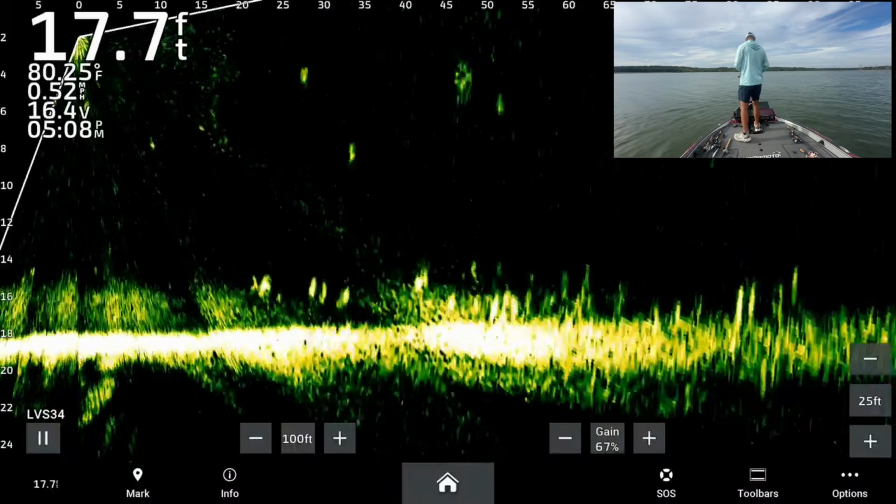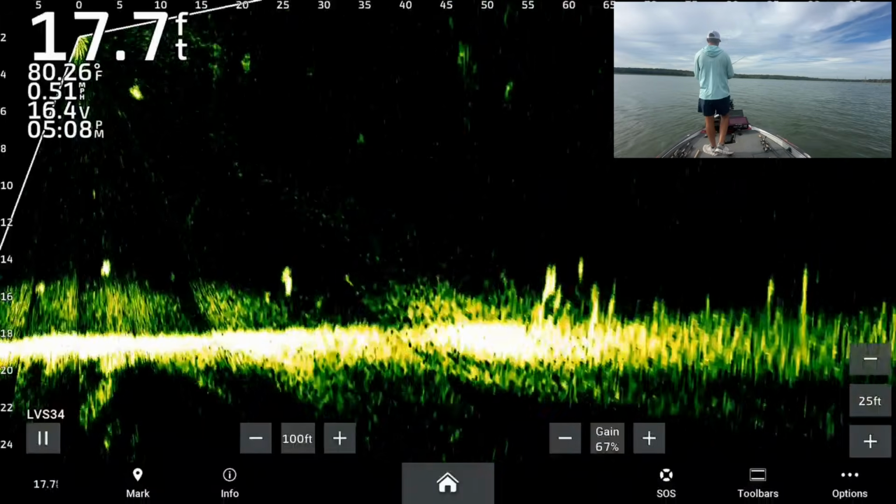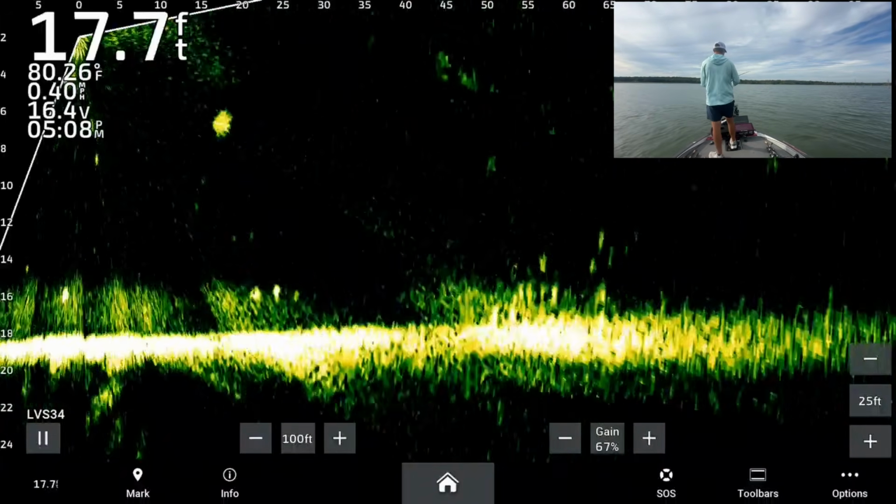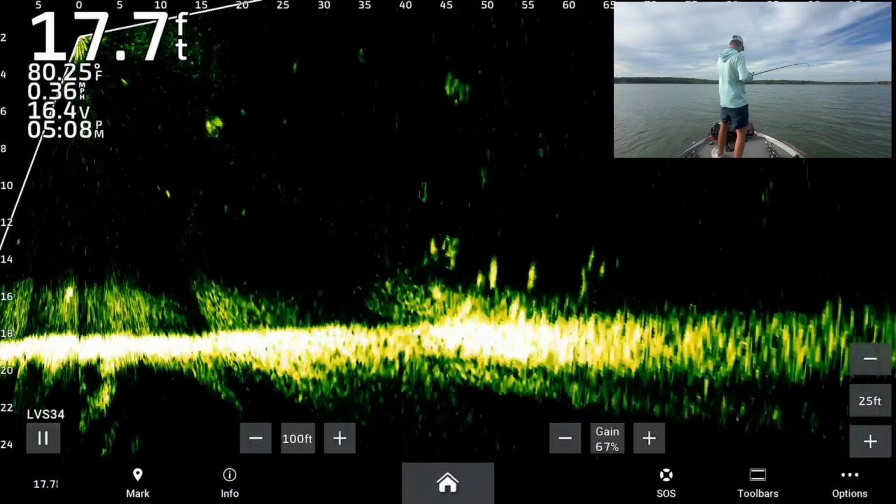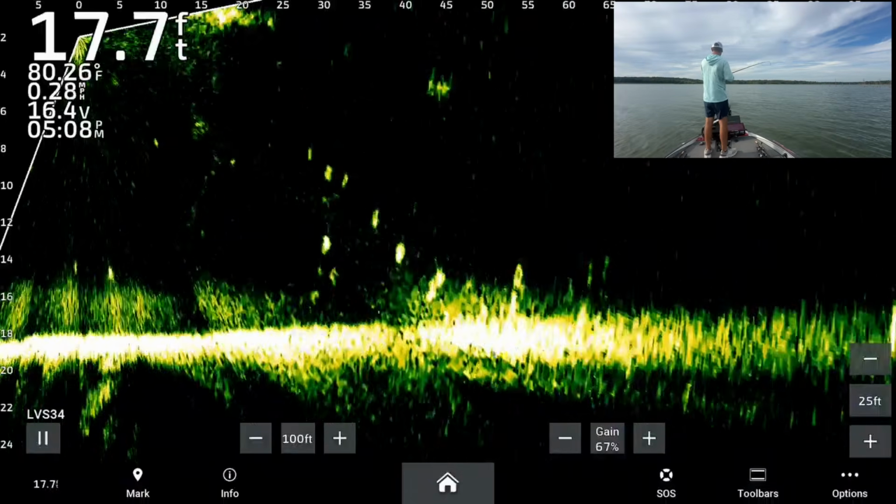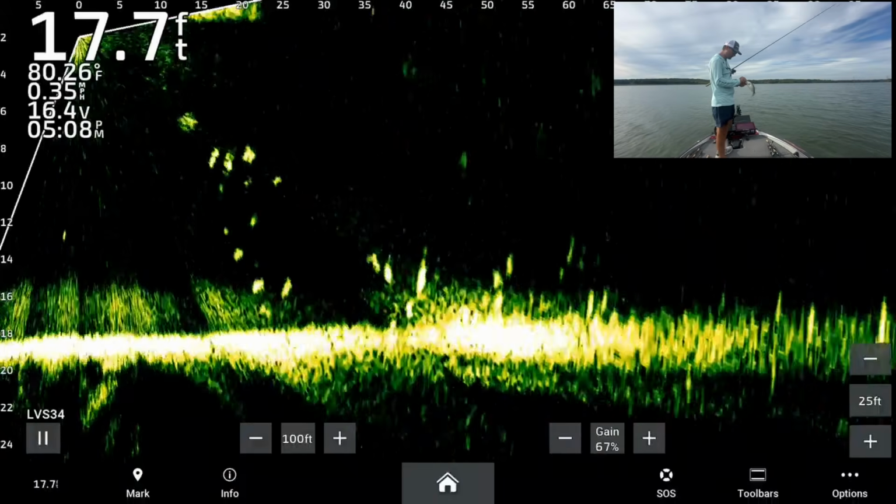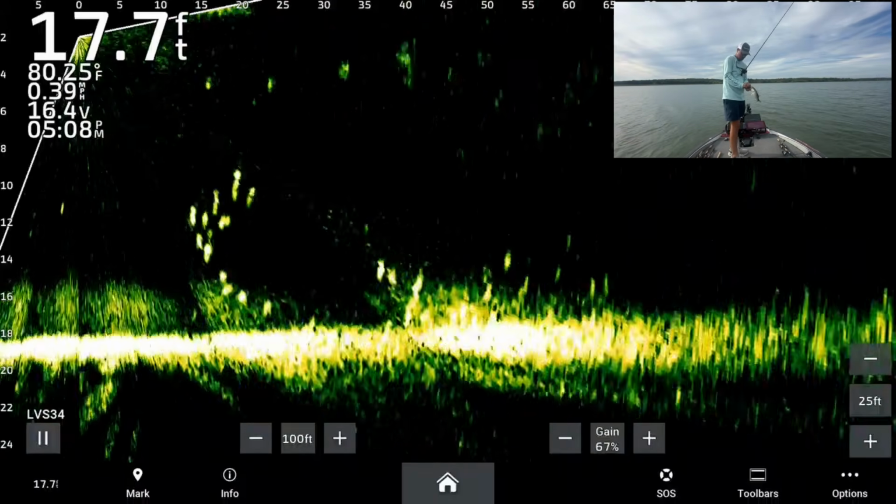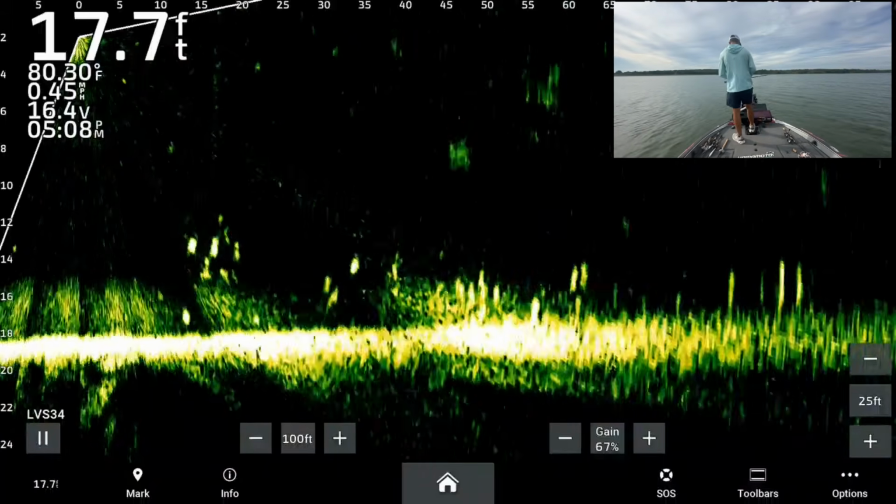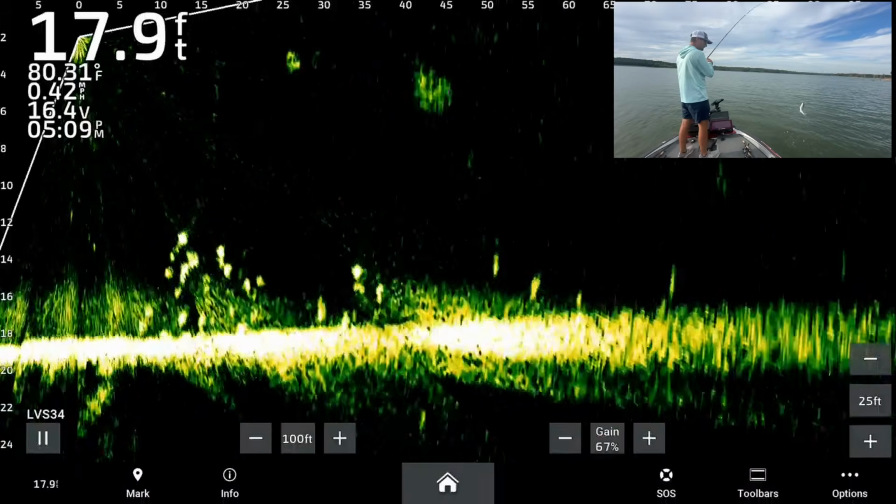Oh, they're coming at it. There's like 50 of them down there looking at it. There he goes. That's so much fun. I don't care how big or little they are. That's so cool to watch them all get that excited on that little bitty finesse bait. There, he just ate it as I was reeling it. That's so cool.